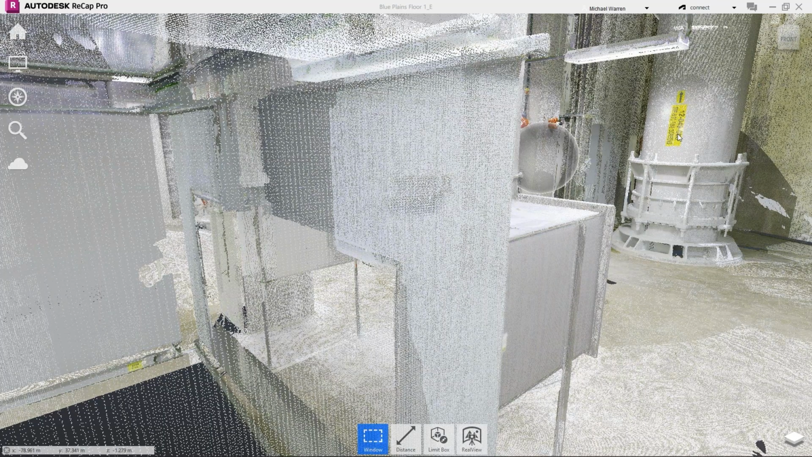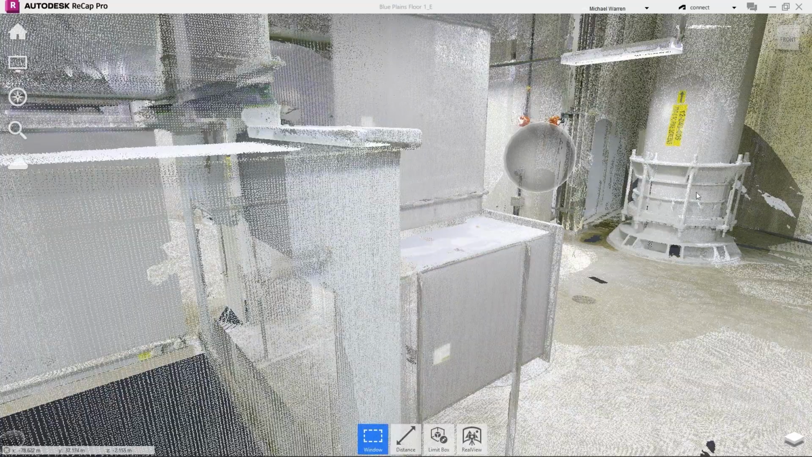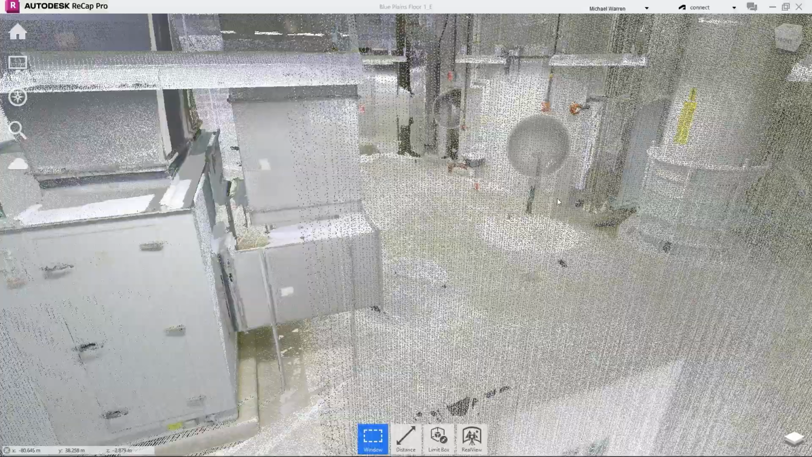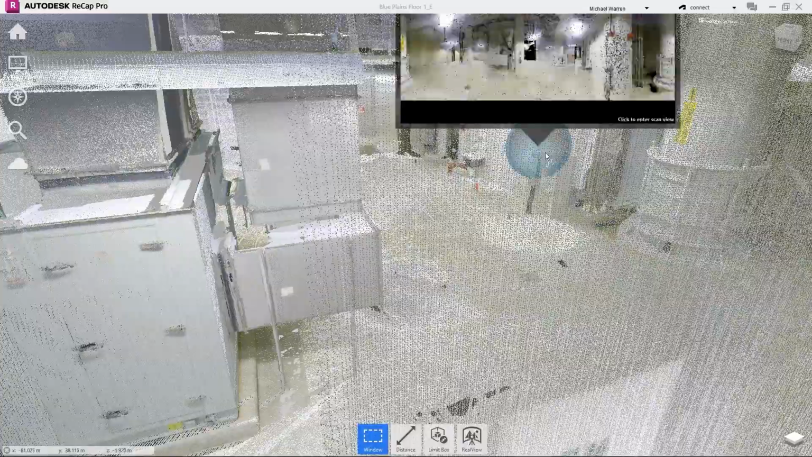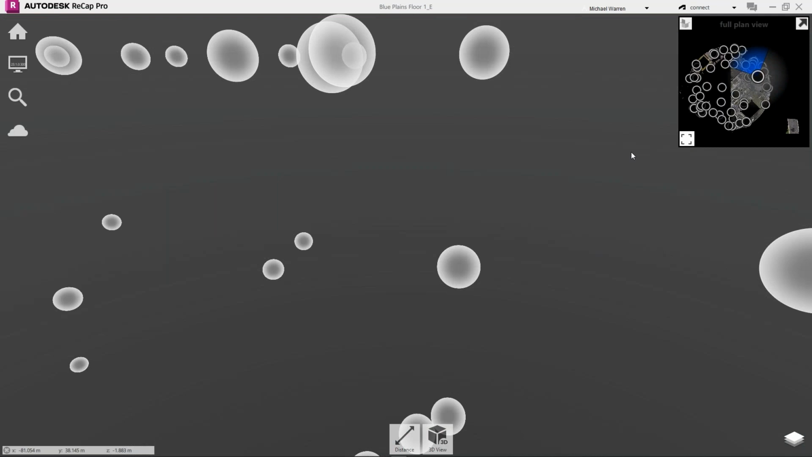You can actually read elements inside the points, which was important, particularly when we work in very dense locations, to get a good visualization of what's actually going on. And then obviously we have all of our mirror balls where we can get the real view. And you can see from the plan view the number of locations where we actually set up and conducted the scans.